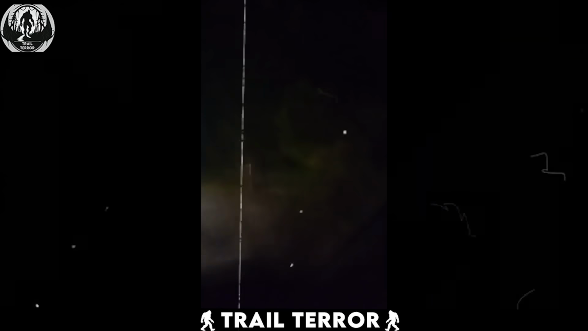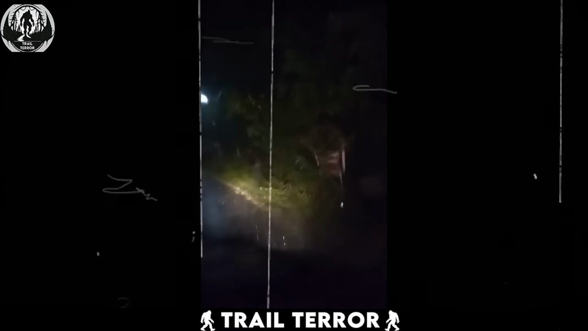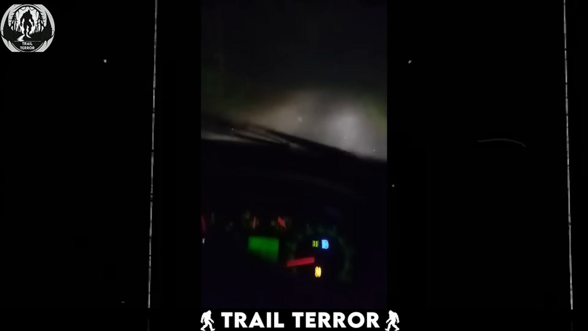As this driver makes his way down a desolate road late at night in the rain, he comes across a strange figure standing by the roadside. At first, it looks like a woman asking for a ride, but as the car gets closer, the figure's unsettling appearance is revealed.